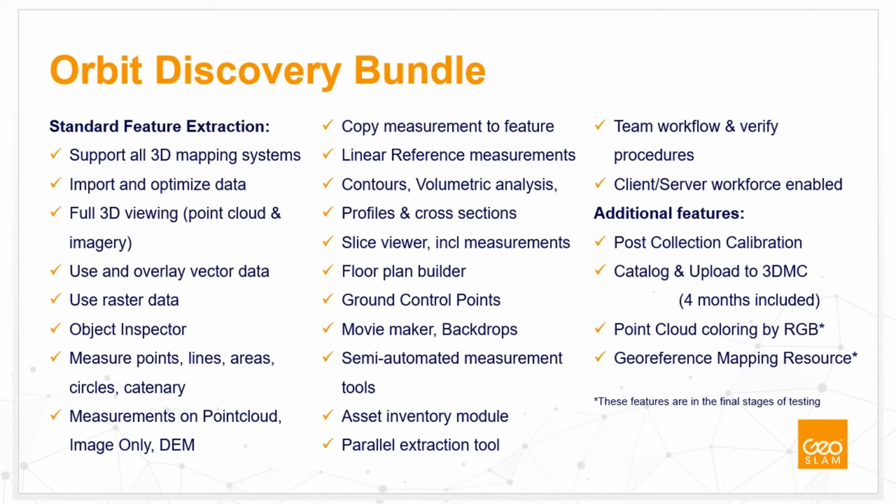As I mentioned, we offer Orbit GT software with that. And with Orbit, we also negotiated a special package, which we offer.